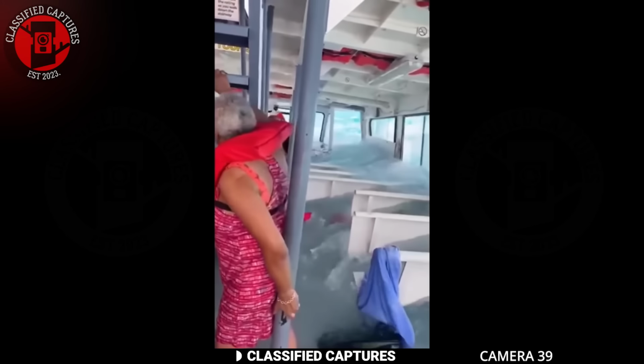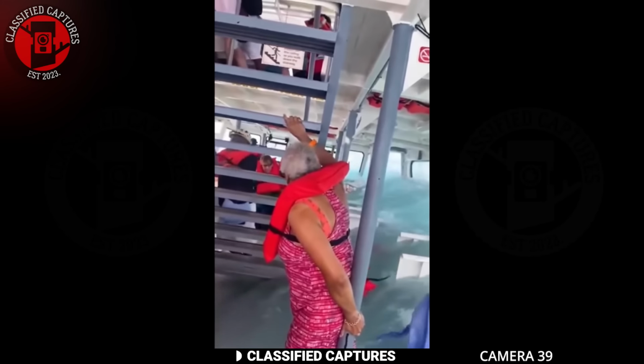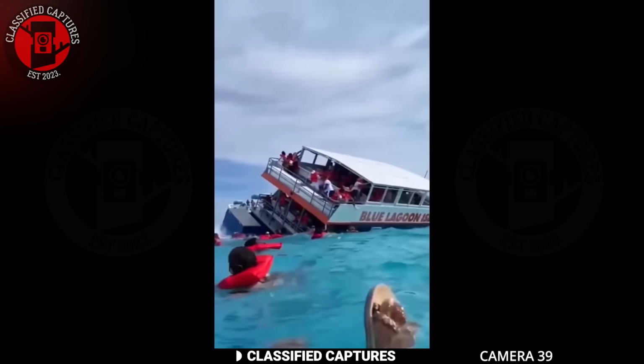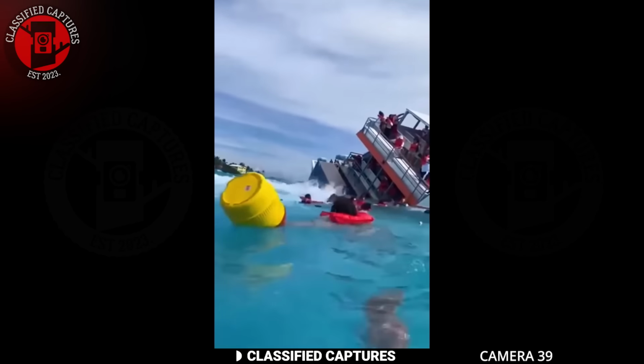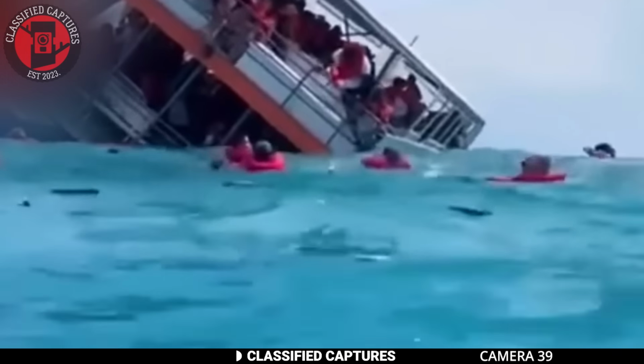Outside the boat, an onlooker captures the unfolding ordeal, providing a gripping visual narrative of the sinking vessel. The juxtaposition of the stunning ocean scenery and the imminent danger emphasizes the paradox of nature, its breathtaking beauty and formidable unpredictability.